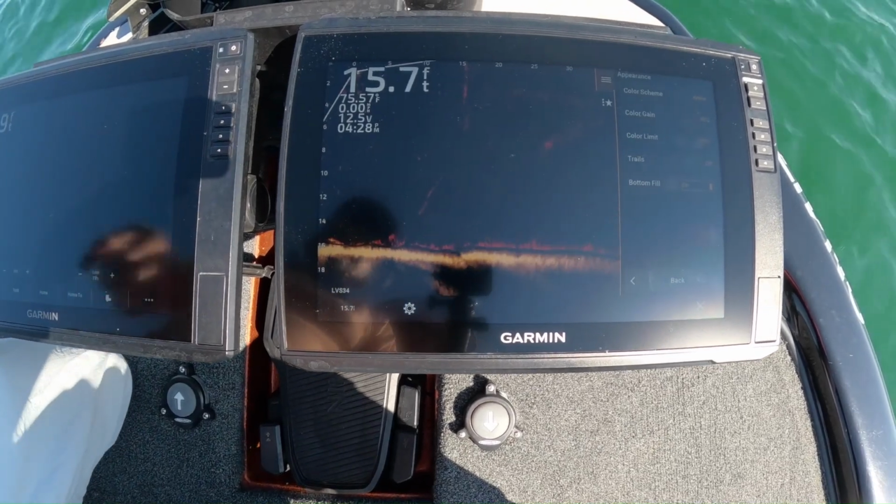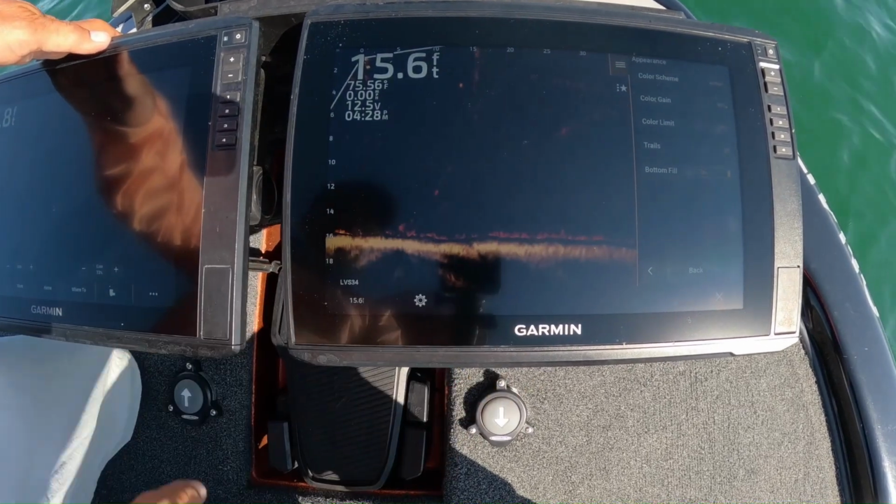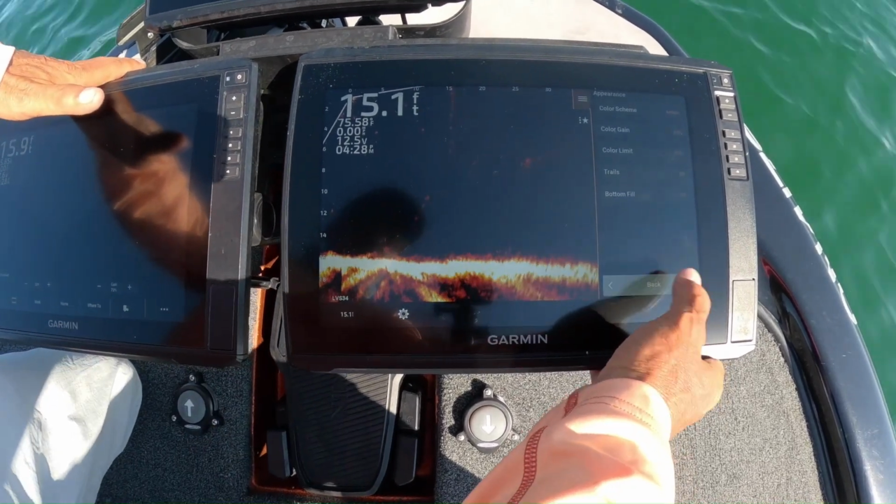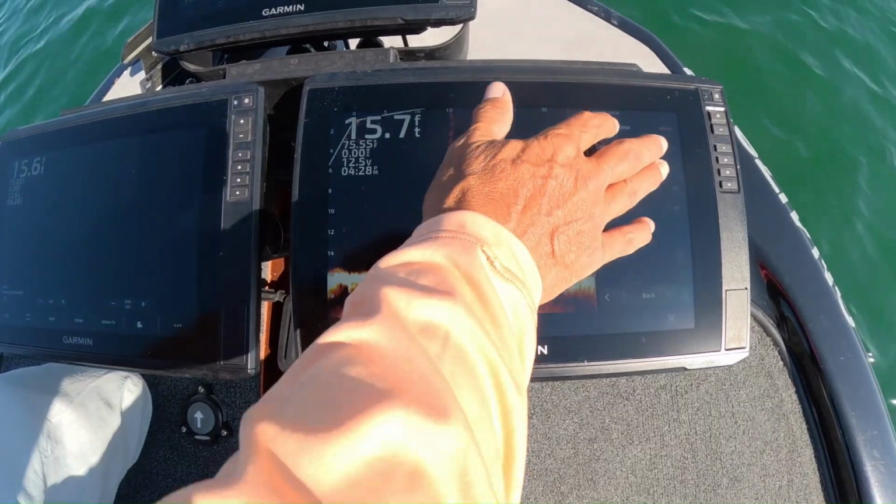Bottom fill, you could see when I turn it on, it kind of shows you exactly where the bottom is. There's some situations, particularly if you're a walleye guy, where they're in the mud, sometimes you might see them a little bit better. I kind of keep it off because I fish a lot of rock and boulders and stuff like that. It just gets in the way. So that's pretty much the setup, other than your color scheme.